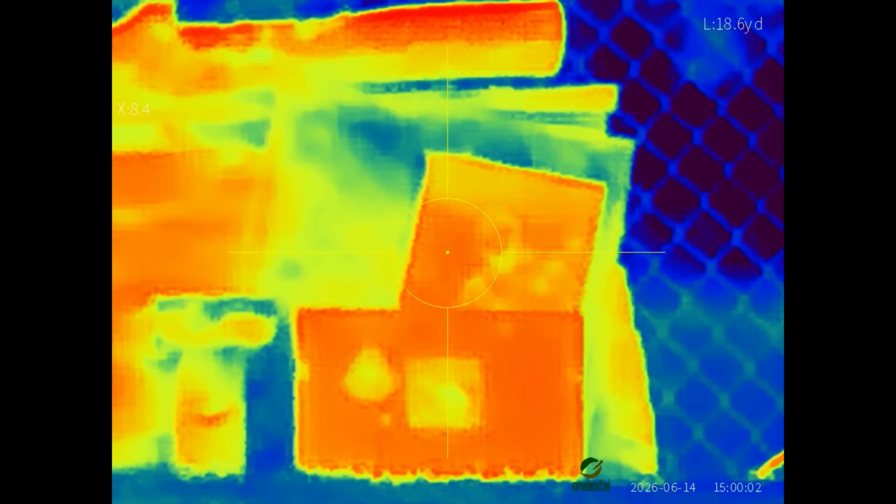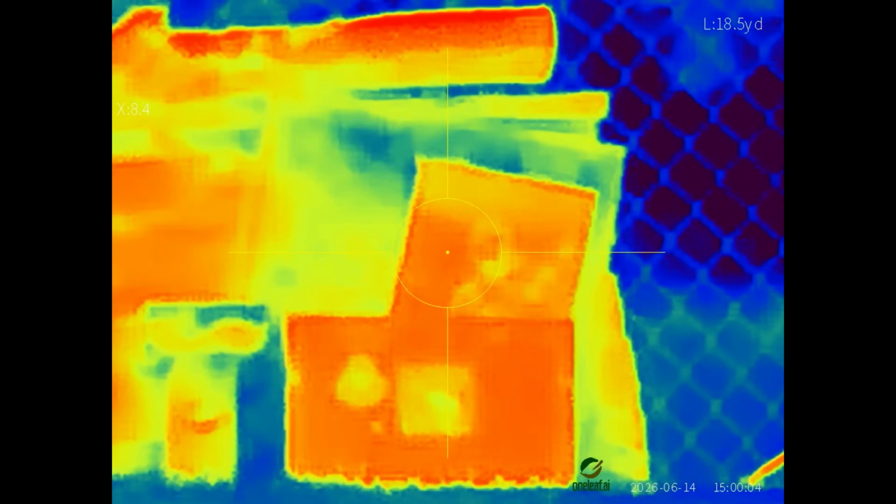We're back on scope cam. I'm going to shoot just one of these boards down here. It's already red. You can see where I'm aiming. This also has, you can change the colors of the reticle. You can change the shape and look of the reticle. It comes with an SD card. I mean, this is a complete package. You get everything. Laser rangefinder.